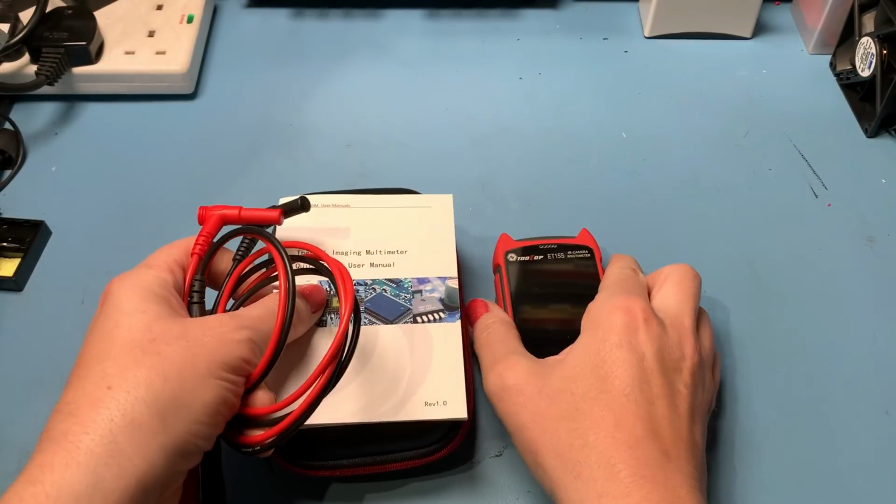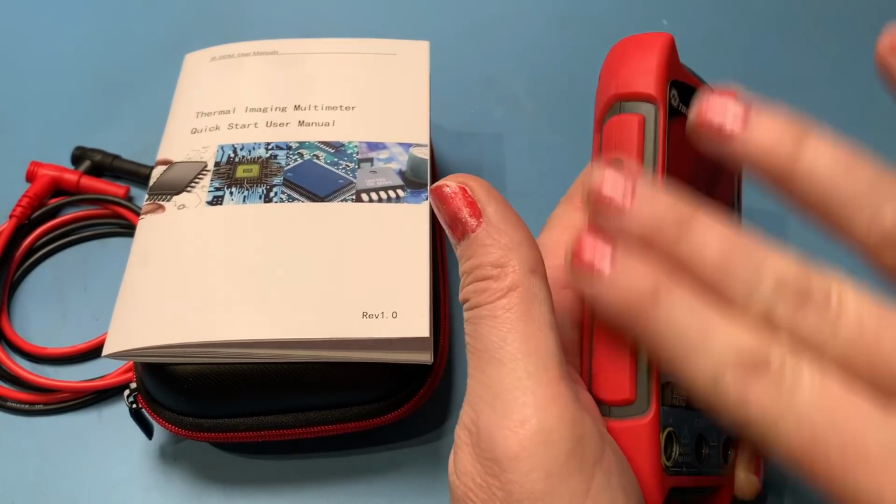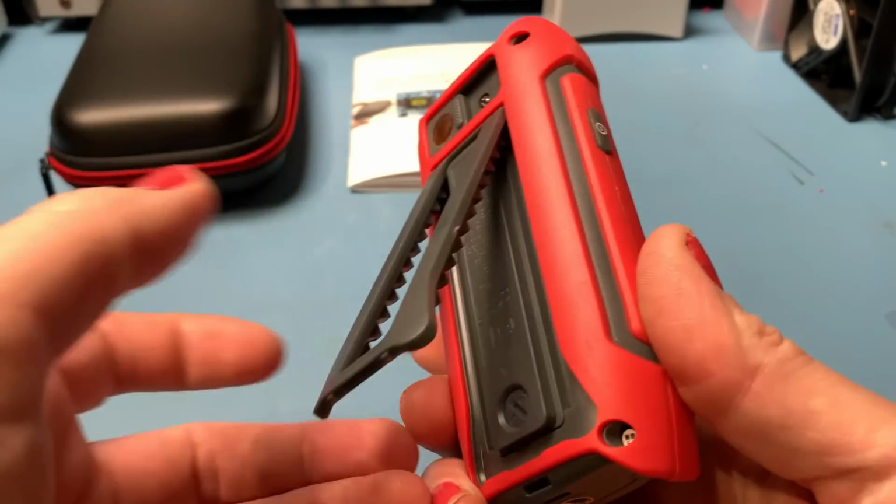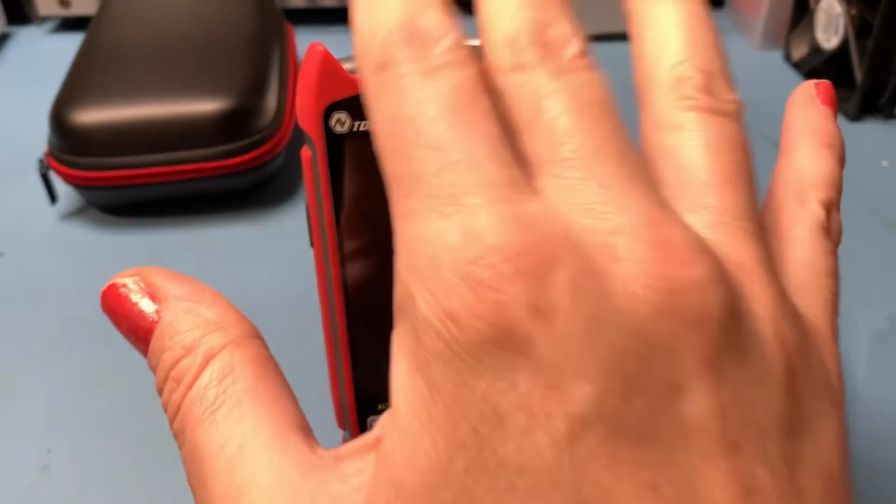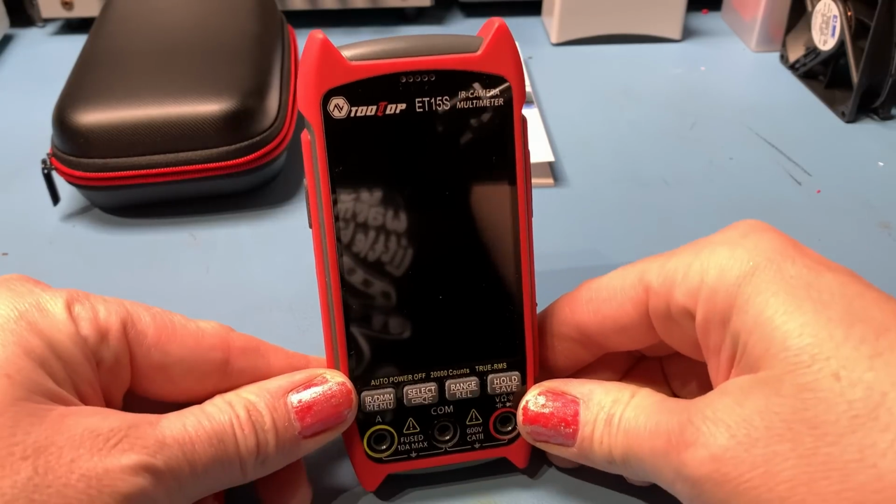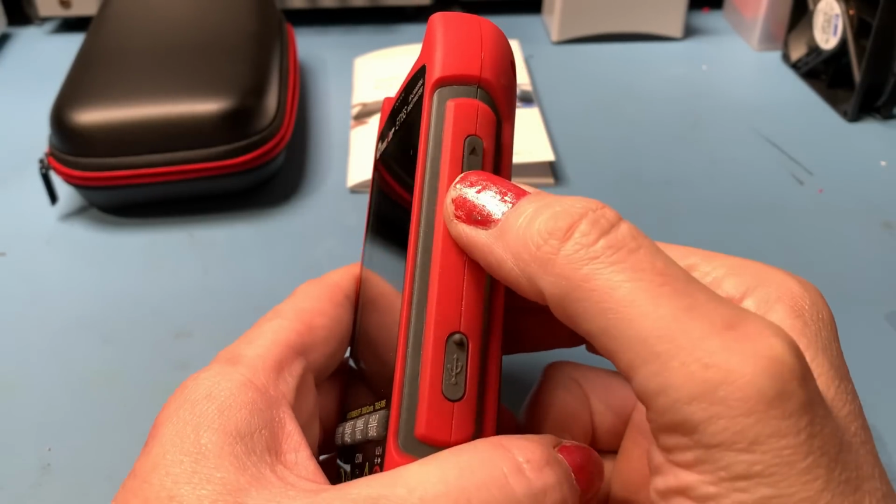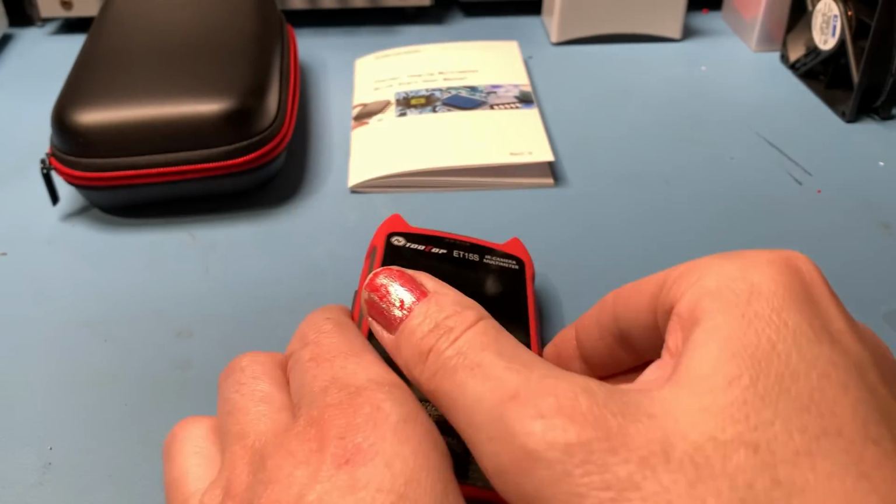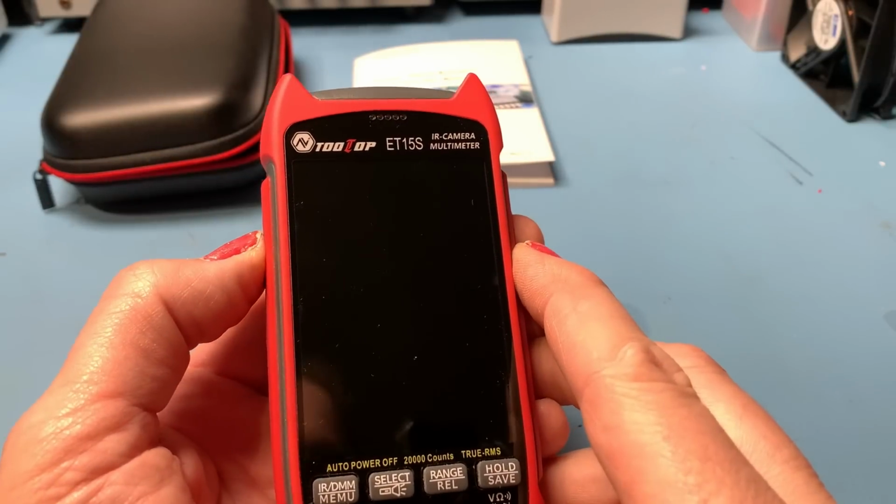Right, let's get this on the bench and take a closer look. It does look really nicely made. I do like the ruggedness of this. Right, so we can see we've got our kickstand on the back here, which is nice. Nice and solid on the bench there. That's not going anywhere. I think even if you knock that, it's not, because of the unique shape of it. And these feet are non-slip, which is good. I like that. Okay, so on the side we've got an up and down control. We've got our charge port under here for the USB-C recharging, which you do get the charge cable with this. You've got your on-off on the side there, so let's power this up, shall we?